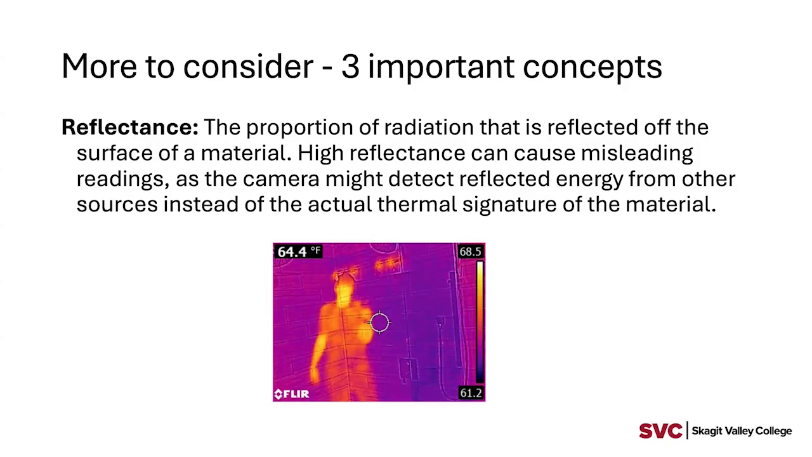You can see the picture on the screen here is the reflection of the camera taker, looking through, in this case, just a simple shower door. You can see how someone who is not familiar with how these work may inaccurately think that the glass is a different temperature, when this is radiation that's just simply being reflected.